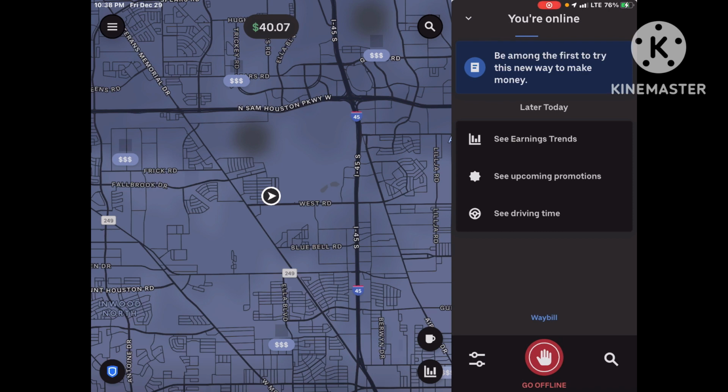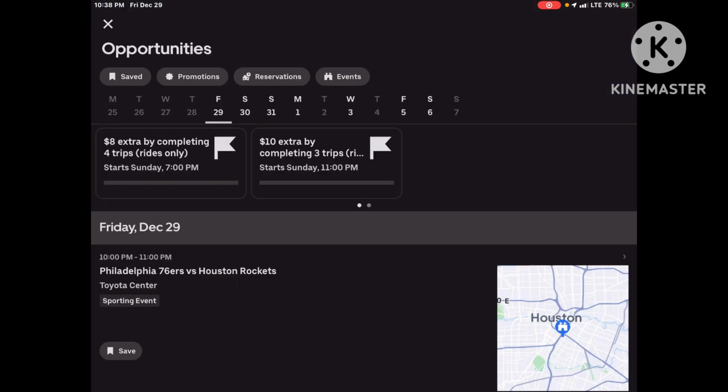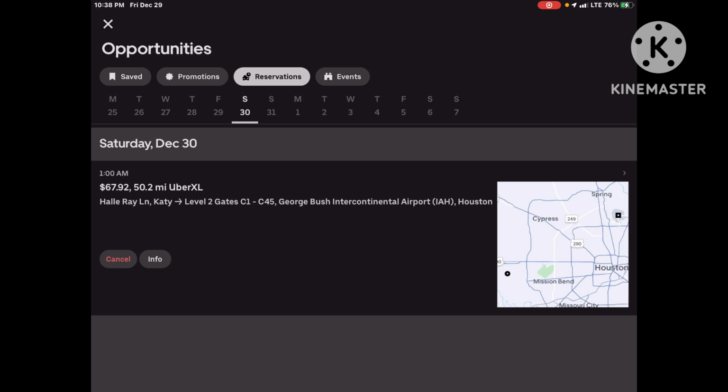All right, guys. Angel is dropped off. Actually, it turned out to be a guy, and a pretty nice guy. He was at his girlfriend's house for a while, so I was taking him back to his house. And while I was picking him up, this popped up. So yeah, $67.92 for an Uber XL reservation for 1 o'clock in the morning. It's going to be Katy, Texas, going to George W. Bush, or shall I say just George Bush, or Intercontinental, as some people like to call it, Bush Airport.